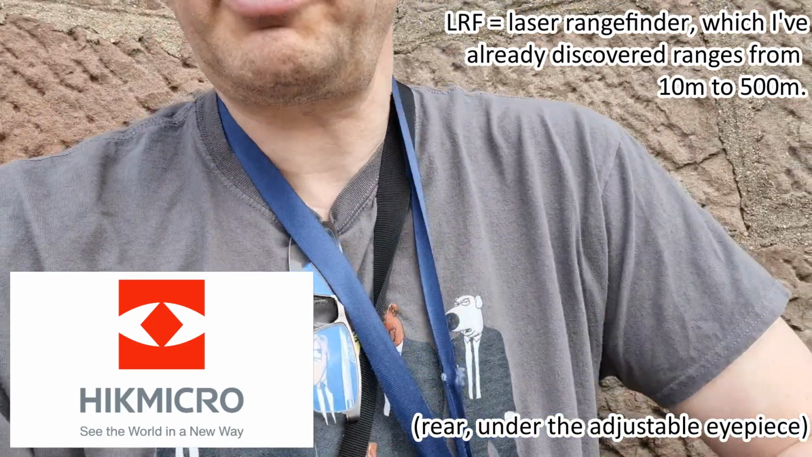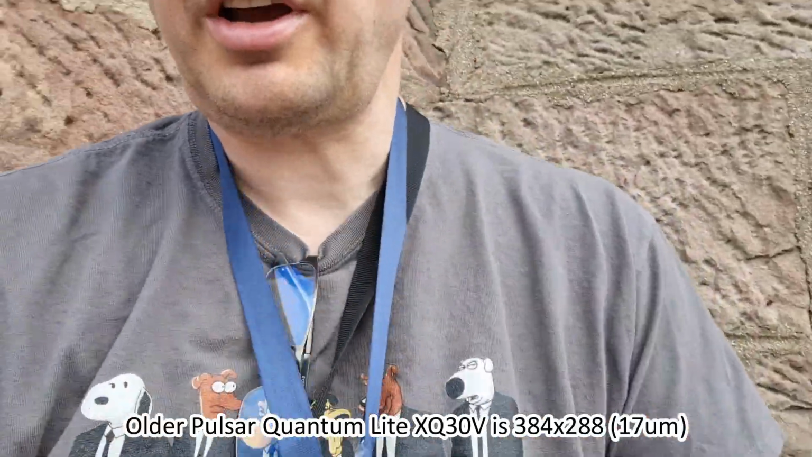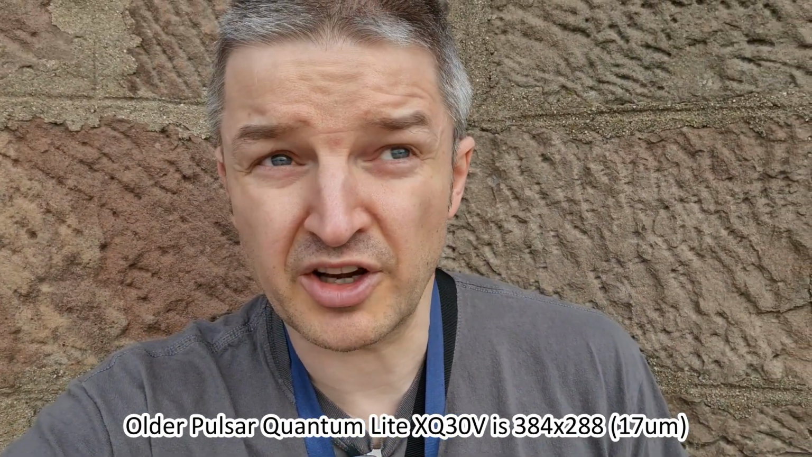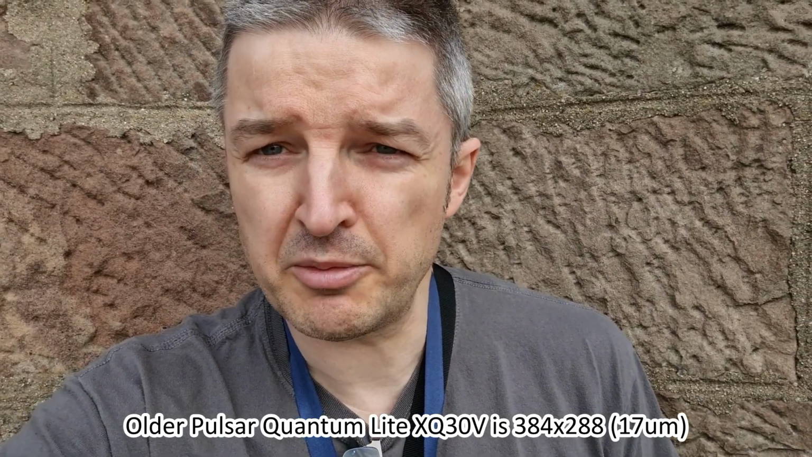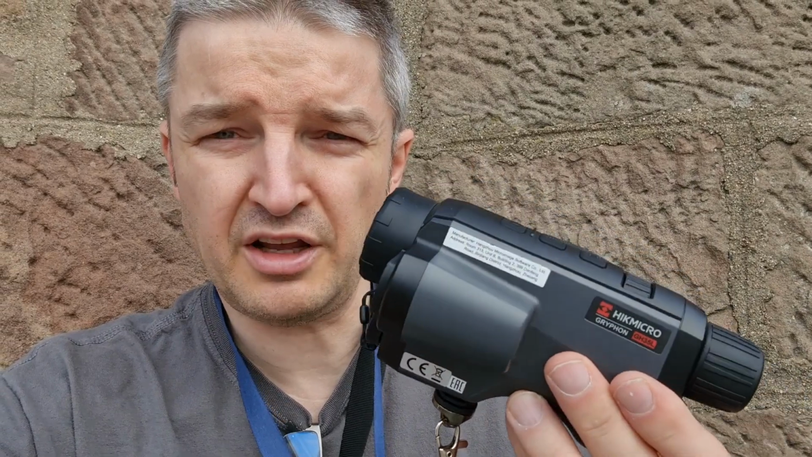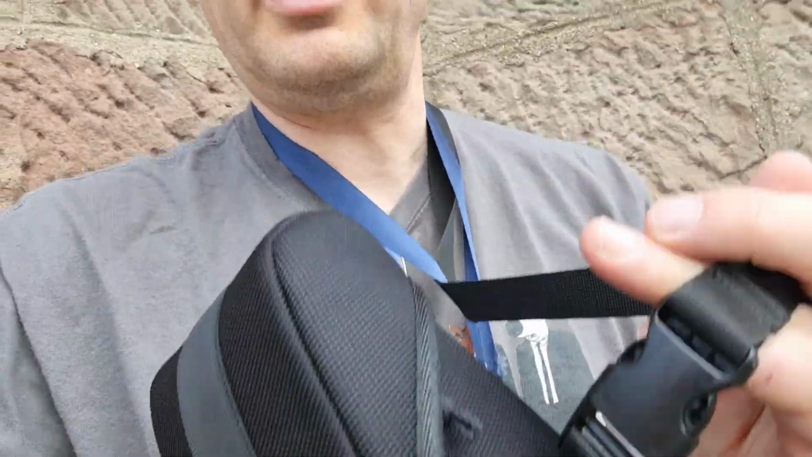The other thing I'm carrying is the case for my Pulsar Quantum XQ30V spotter, which doesn't have onboard recording, but I've got it hooked up to a Yukon MPR recorder via a cable made by my friend Hator. Thanks mate. The HIKMICRO is on loan for 3 months, very kindly, from HIKMICRO themselves, for a review by myself and Bruce, who's Phoenix on the UK Night Vision forum. Hi to everyone there. And several years ago now, I bought the Pulsar XQ30V spotter from Scott Country International. So thanks to everyone there.